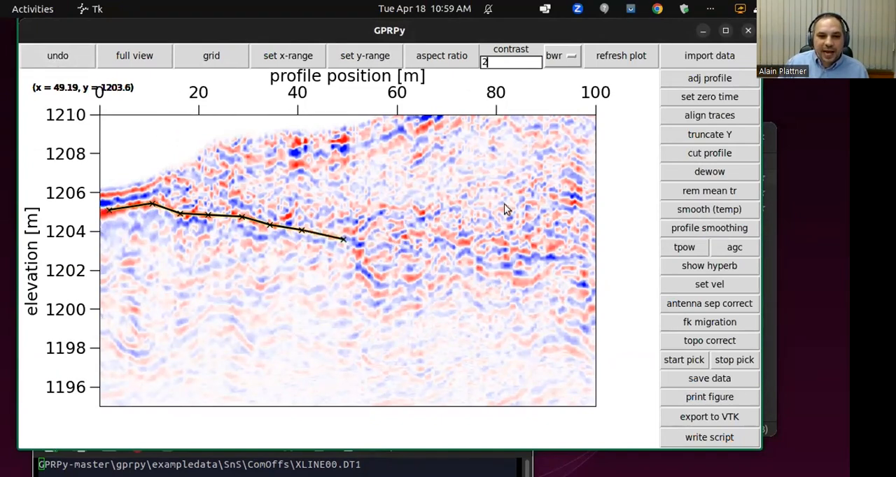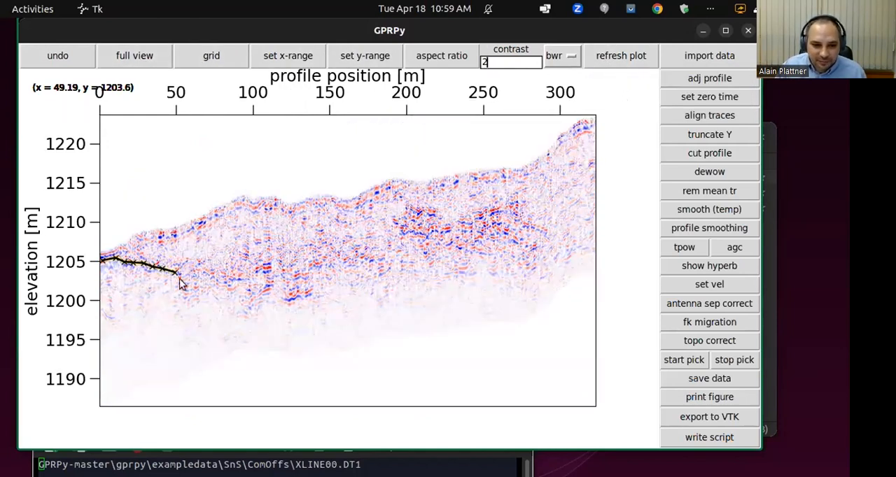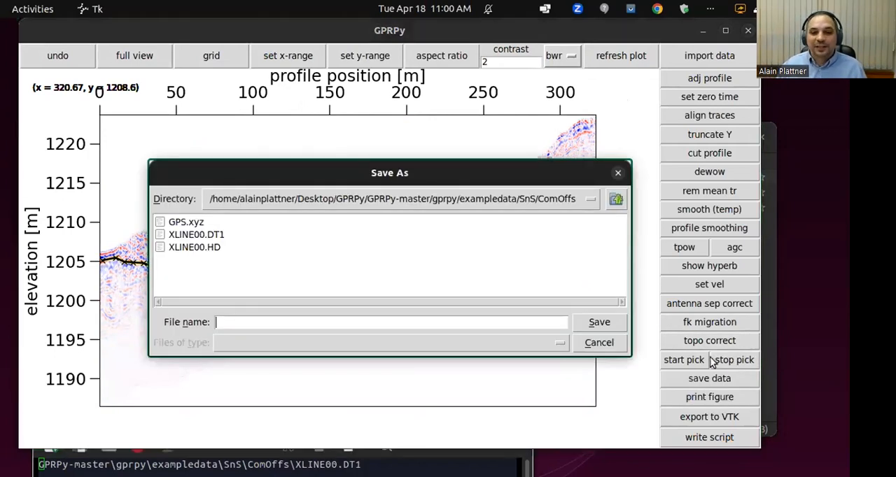And what I'm going to do now is I'm just going to do it very quickly, randomly, without much effort, just to demonstrate what we can do once we have picked an entire interface. So I know this is terrible, but let's say this is our interface that we picked with great care and over an hour of being very, very careful. If you click on stop pick, you can save it.